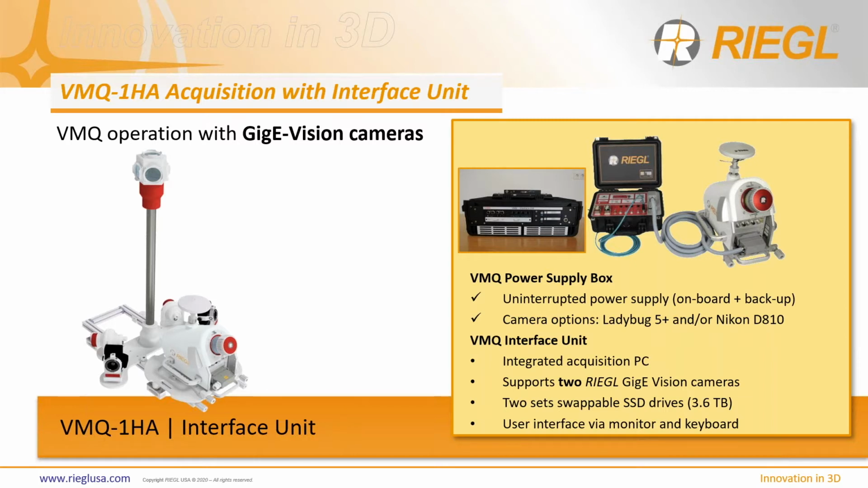So with the VMX and the VMQ 1HA, we can put on different camera options. You can see that the cameras are slightly different in the tech drawing there. They have a bulbous shape instead of a tubular shape, would be the main way to describe the difference. But both the 5 and the 12 megapixel cameras are available for both of those. And that wraps up the acquisition systems and their main highlights.